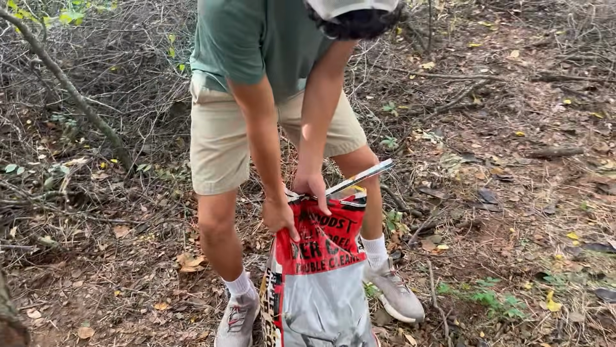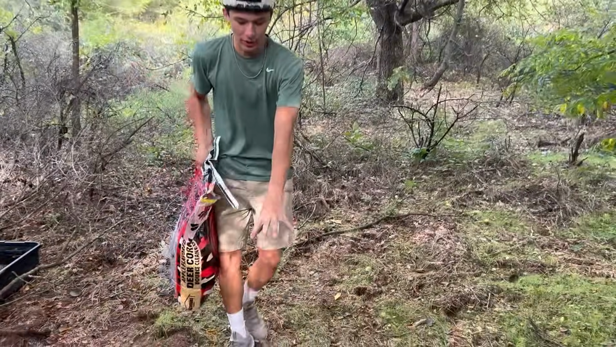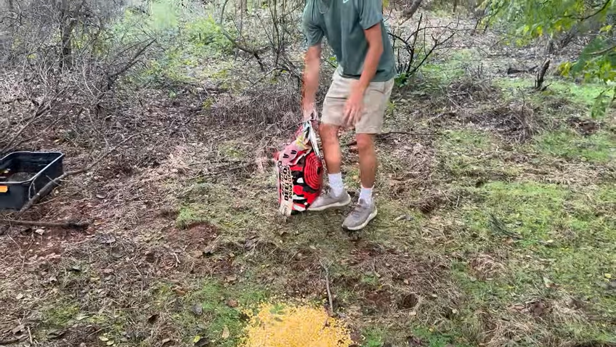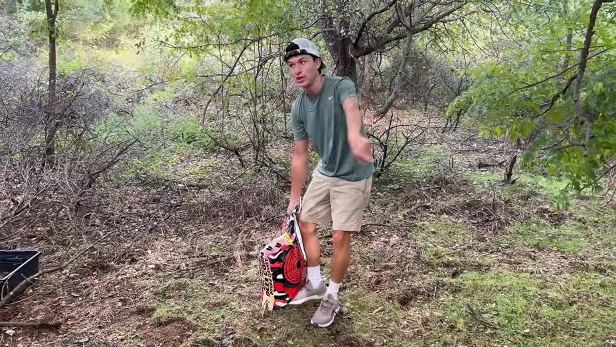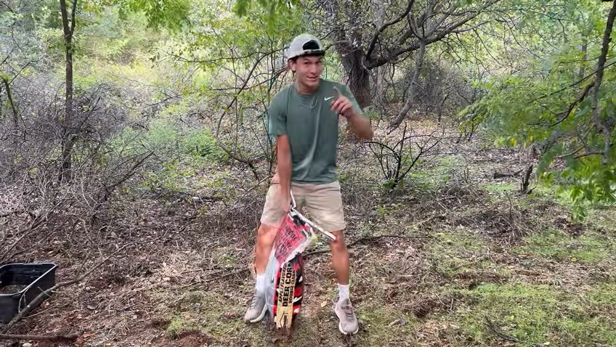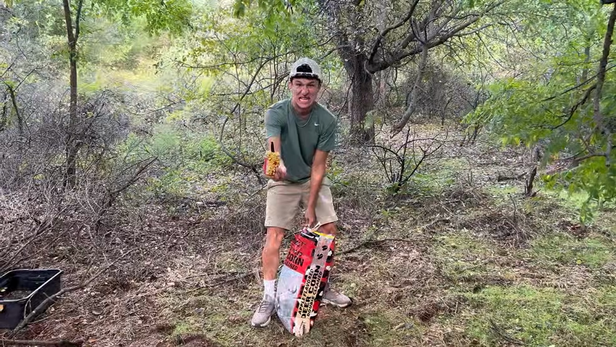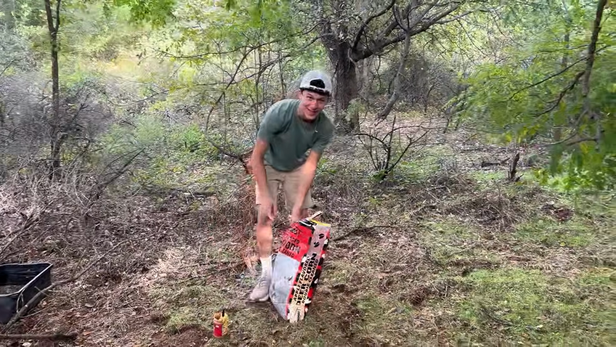Here we got apple corn. We're gonna make another pile right over here. And this is regular, this will be apple corn. And then I'm gonna put peanut butter on a spot like on the tree, just kind of everywhere and see how the deer like it. Not only the deer, but there might be some surprise visitors. So you guys make sure you stay tuned. Gotta love that.